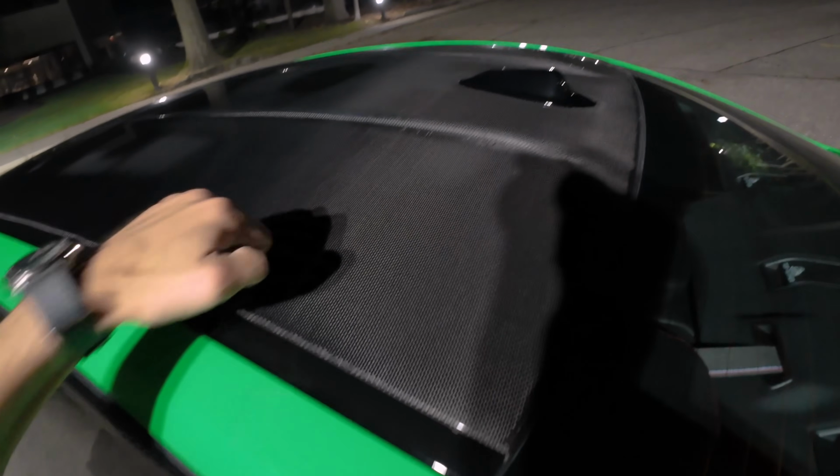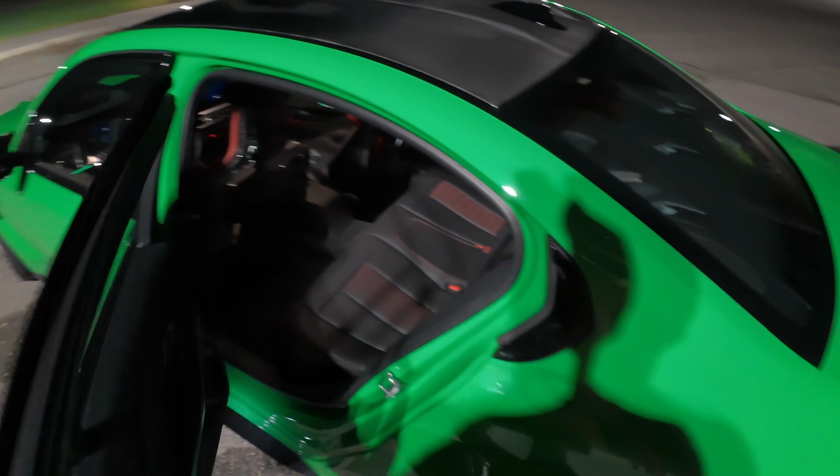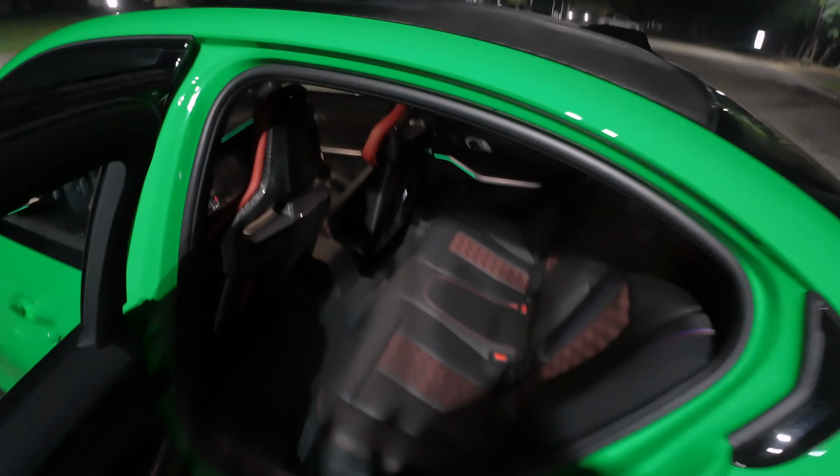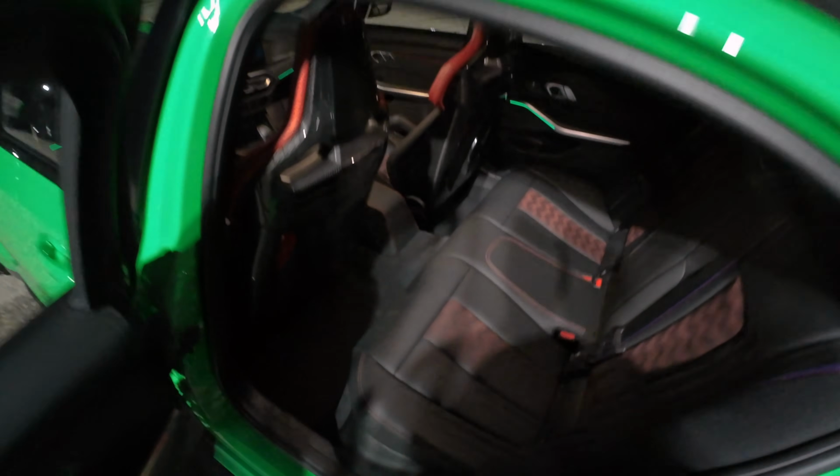Here's a peek at that carbon fiber roof. What a shapely thing. I've got to say, the design on this M3 is really starting to grow on me, and they have changed the grille a little bit on this new car. We'll go check that out a little bit more in a second, but first, let's take a look at the back seat.